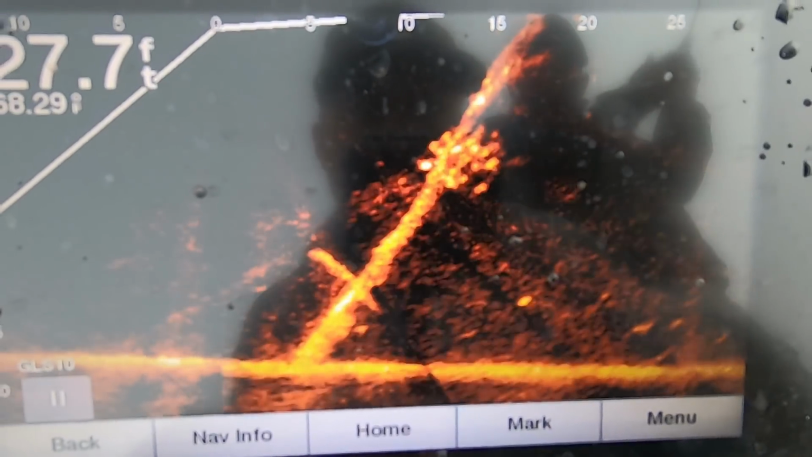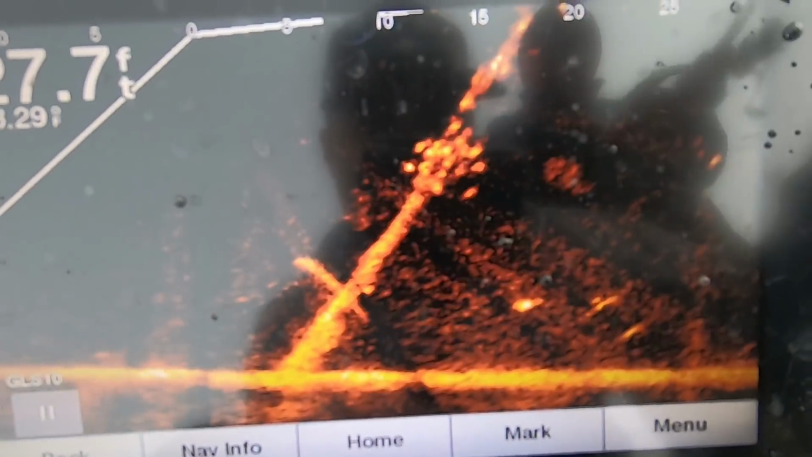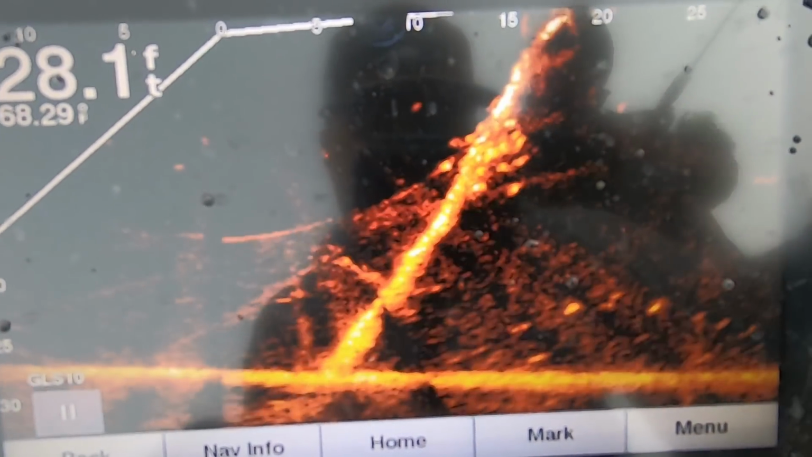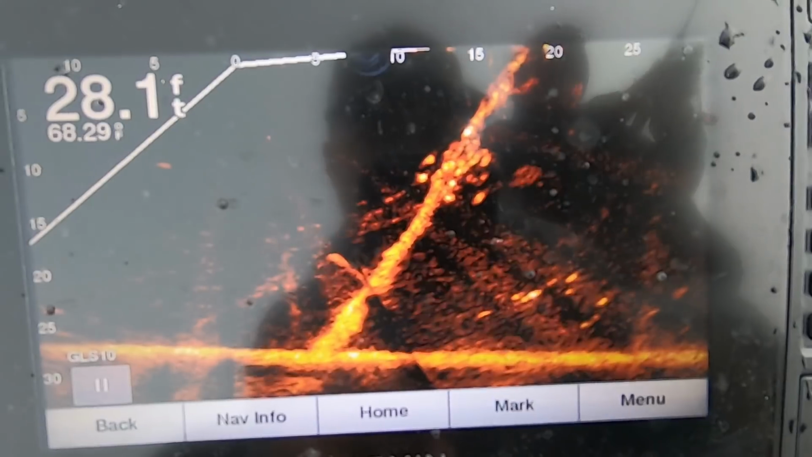I got bit, that's what happened. But that's what we're looking for right there. All we're doing is scanning these trees. There's a tree right there, ain't got nothing on it. Go to the next branch off that tree and they light up. And that's what we're doing.